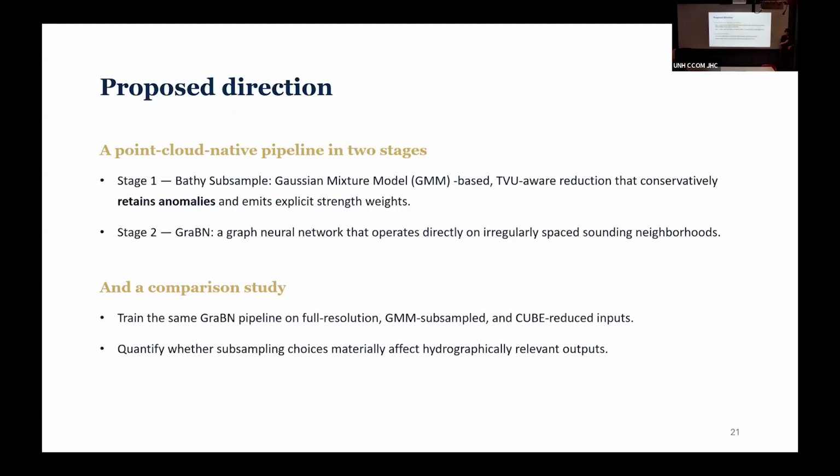So here's a proposed direction: a point cloud native pipeline in 2 stages. The first stage is where we subsample that point cloud. One note I'm going to make is that the idea of this subsampling is a little counterintuitive.